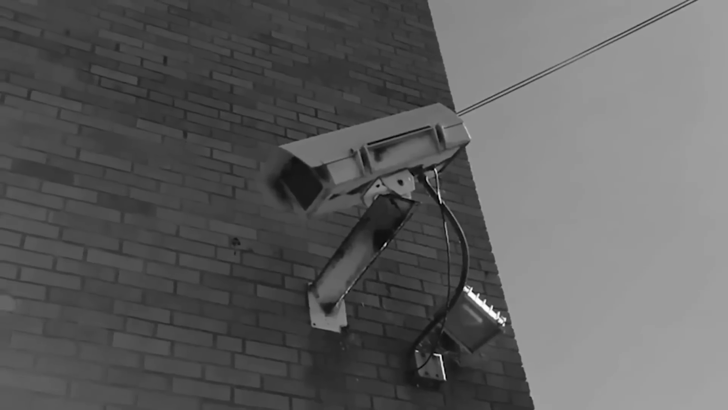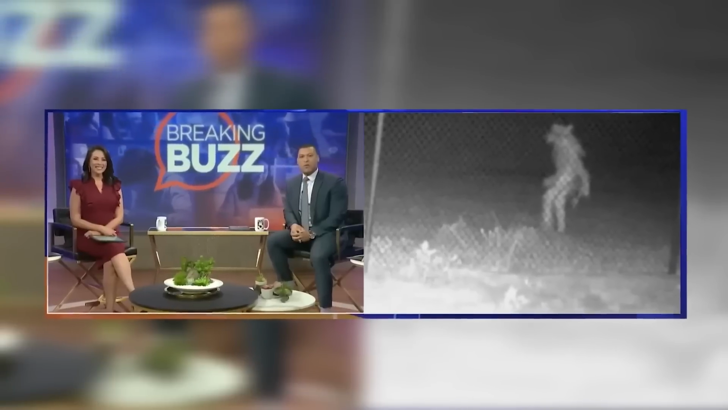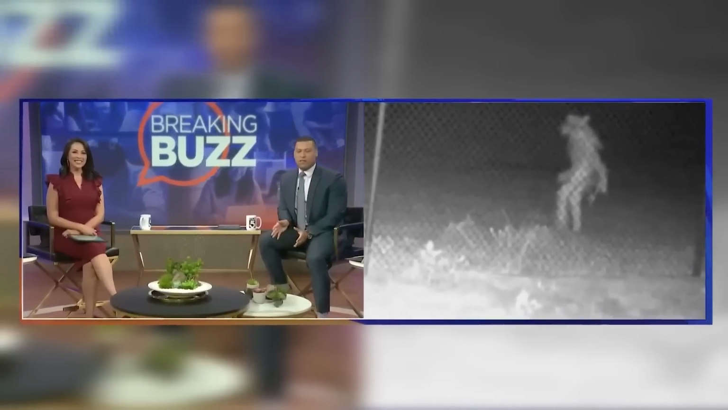A wolfman. In June 2022, a man's security camera happened to click a photo which had the whole world in shock. Even the mainstream media couldn't help but feature it. They called it the Wolfman. Nobody had any idea if that was someone playing a prank or was it really a wolfman?